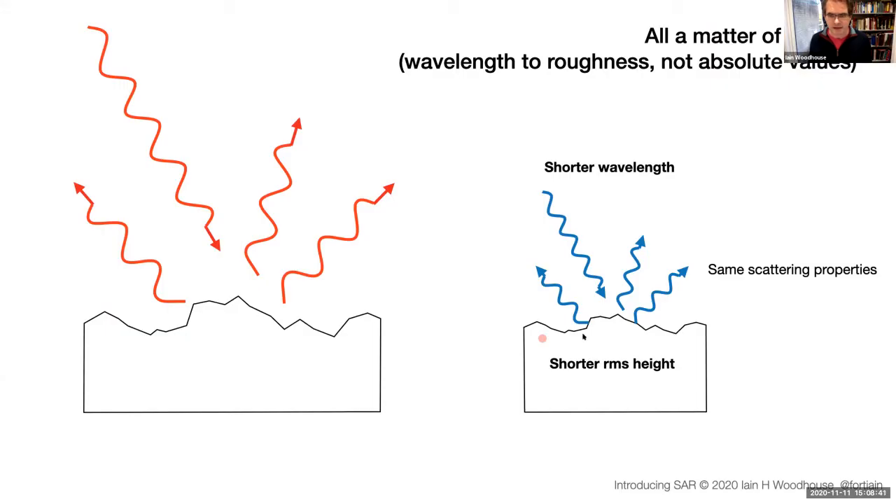So if I take this image on the right of the rough surface as just the same picture that I created on my computer, and I just made it smaller, and these waves are just smaller, in the same proportion to the waves on this left-hand image, so we've got shorter wavelength and shorter root mean square height, you'll get exactly the same scattering pattern. So what constitutes roughness is entirely dependent on the wavelength that you're using.